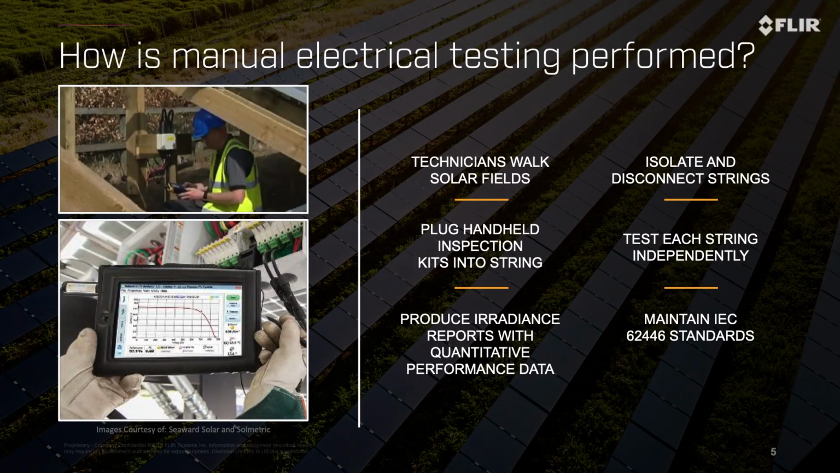Perfect. Thanks, Austin. So now that we have a better understanding of what manual electrical testing is, how exactly is that performed in the field by these highly skilled technicians? This test or inspection is performed by using special handheld electrical testing kits that require quite a bit of training and ideal environmental conditions to get successful test results. The test is also performed within a specific period of time. What this means is that the solar farm is operating at a certain irradiance, or essentially is energized at a certain level of watts per square meter, for the test to be valid.